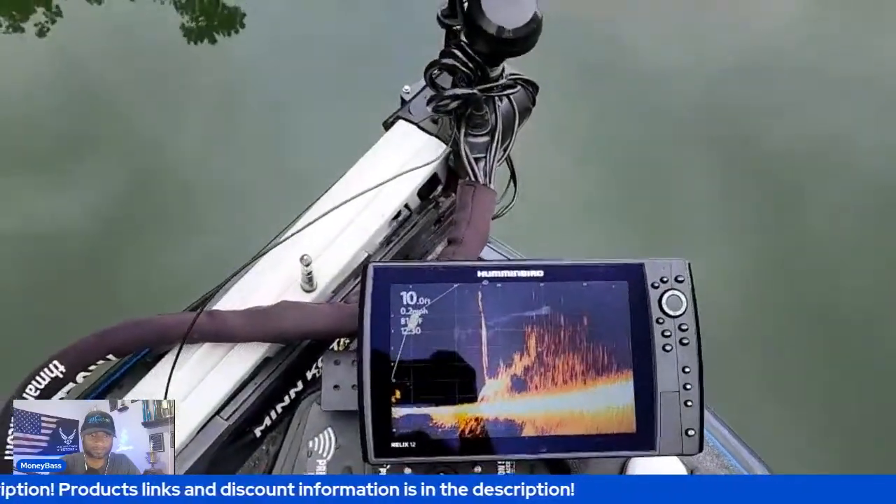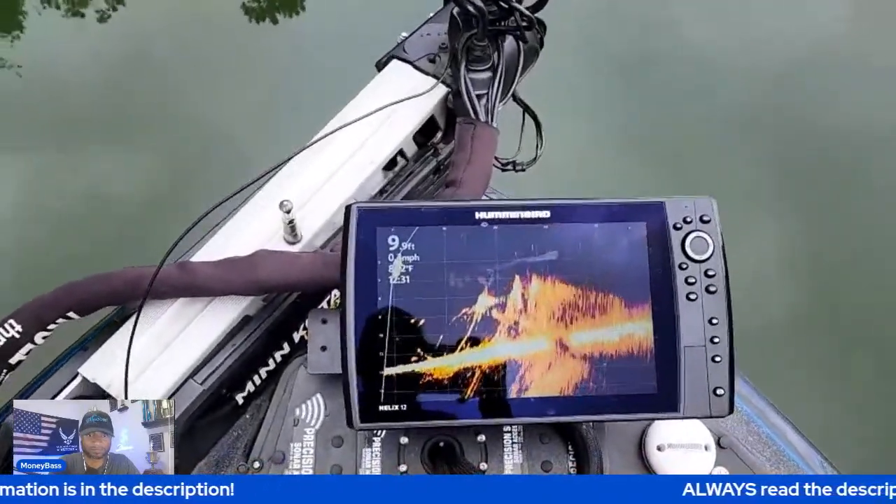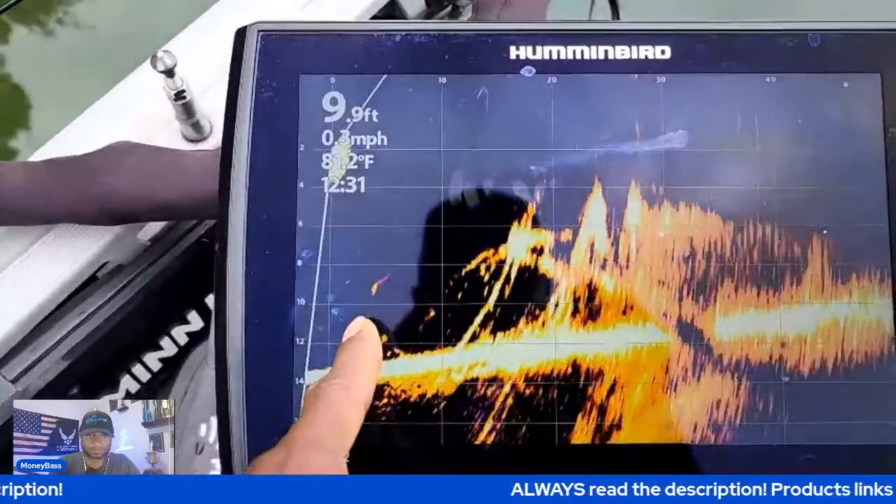And since I'm out here, let me just go ahead and pan around just so you guys can see some other images. There's some fish right there. Look at those fish directly under the boat.